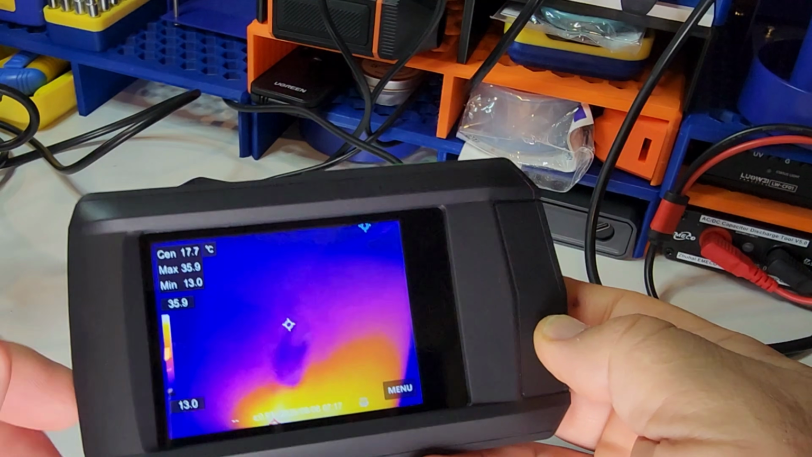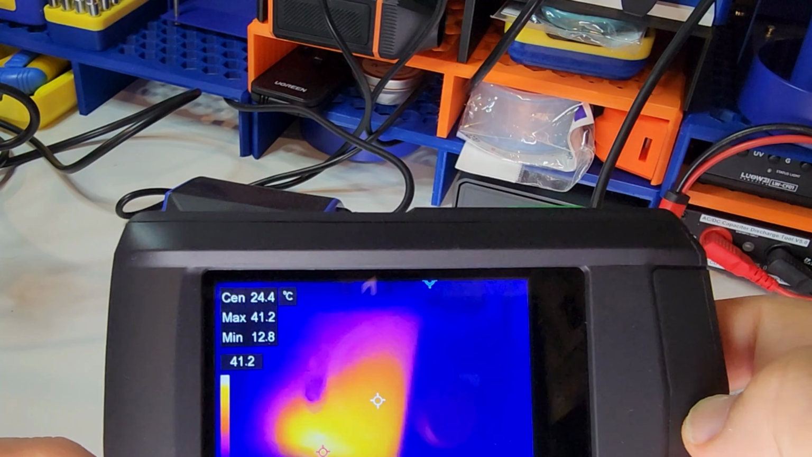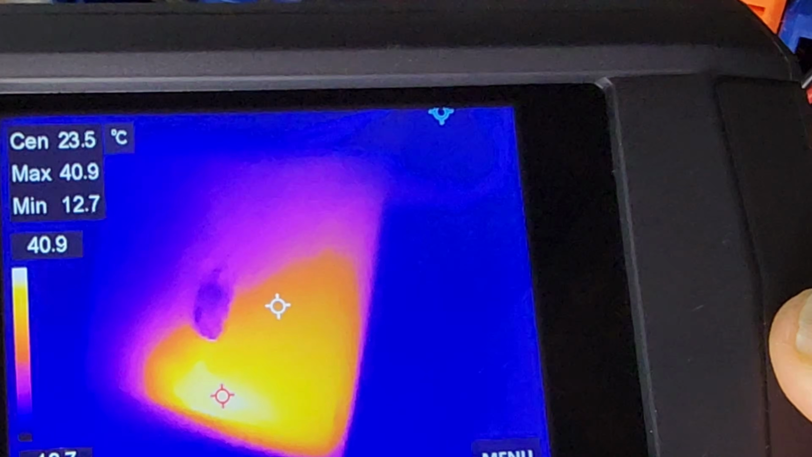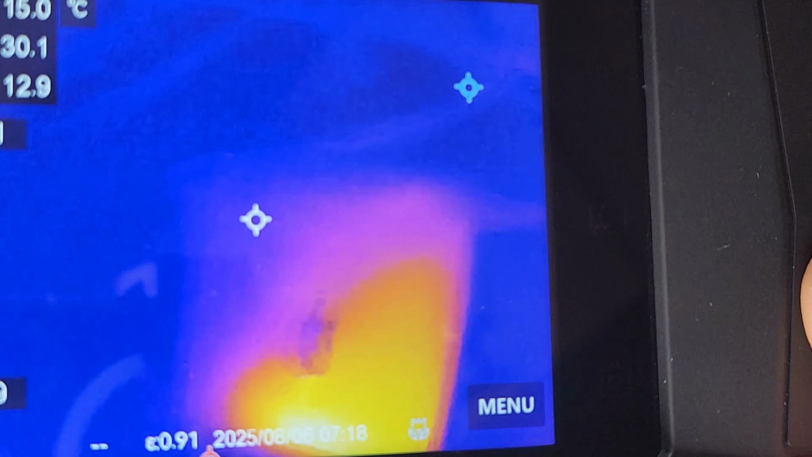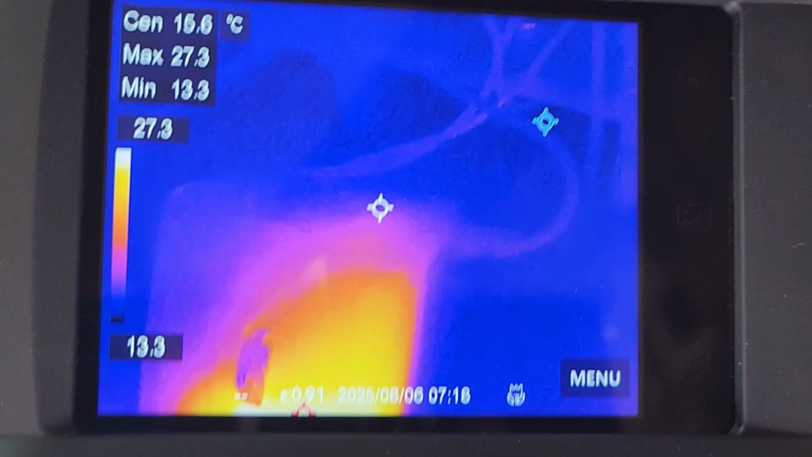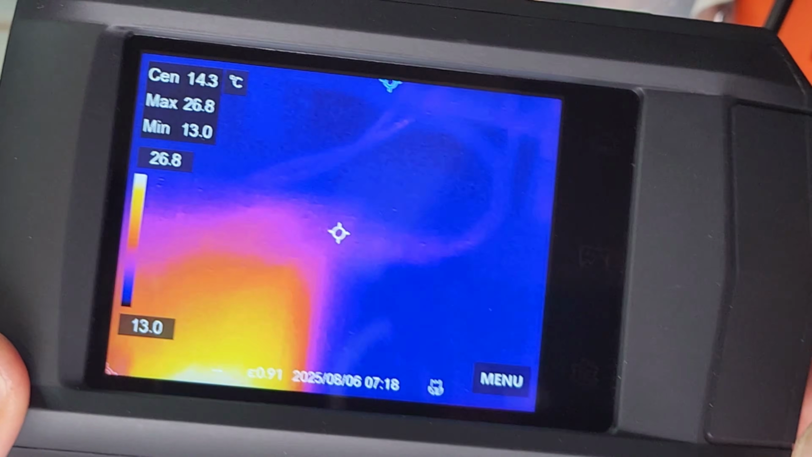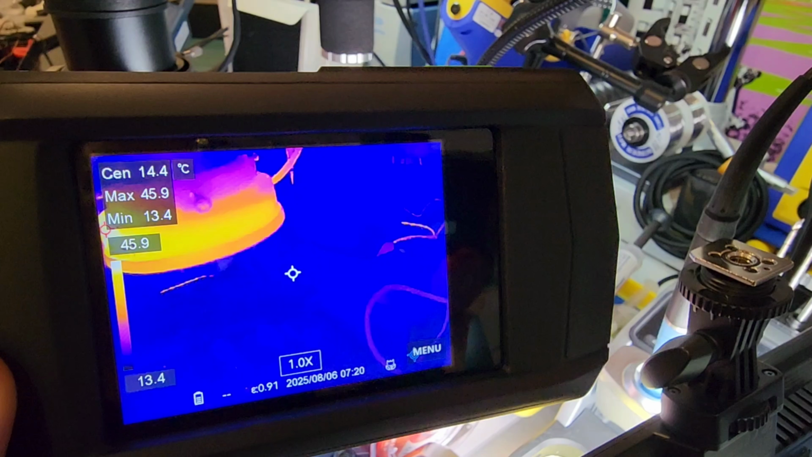Let's go back to that little Hakko and see if it's gotten any hotter. And holy jeez, it has. Over 41 degrees Celsius now, just sitting there doing nothing. I haven't turned it on. I haven't done any tip cleaning. And it is getting hotter, so that has me a little worried. I'm wondering now, if I leave this for a day, what is it going to be? Oh, very good to know. I honestly wish I would have done this a little sooner, but wow.